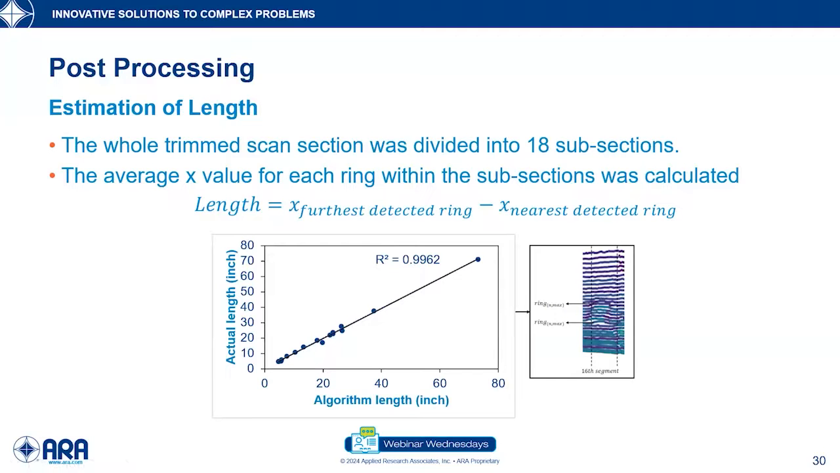Using this algorithm, we predicted the length and compared it with the actual length, and we can see a very high coefficient of correlation between the actual length and the length that came from the algorithm. So we were pretty confident that the method that we came up with to estimate the dimensions of the pothole can be used very accurately.